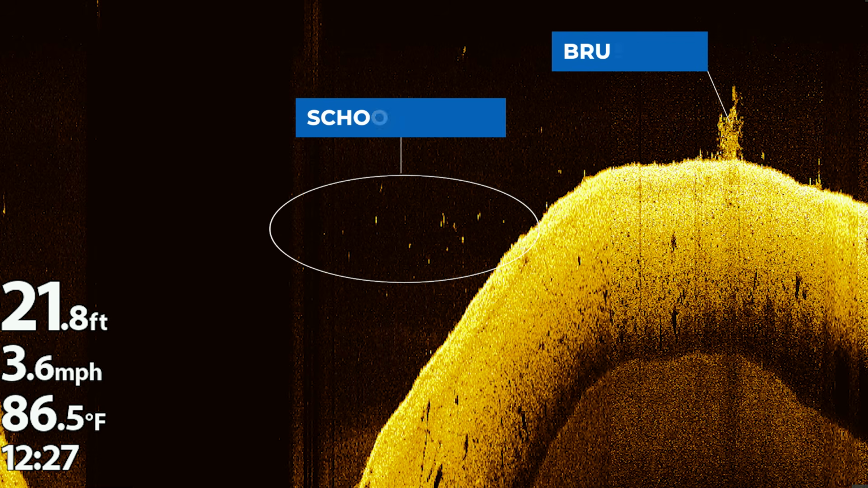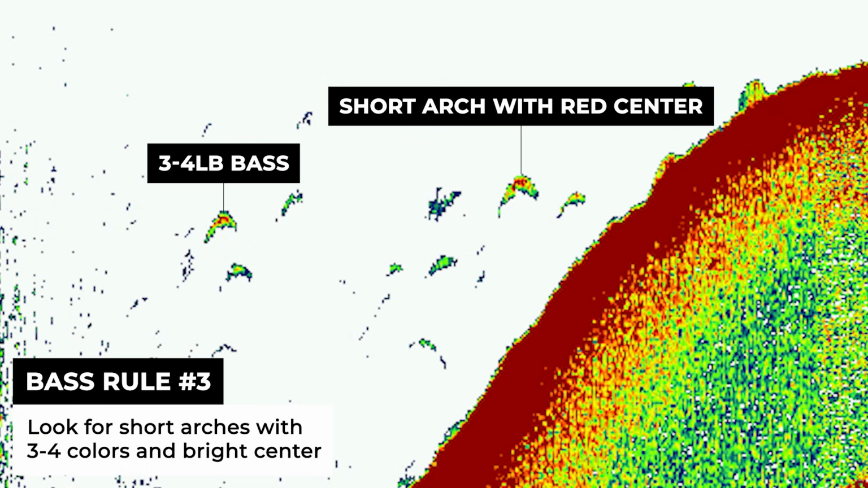One important call out is that the image on your screen is going to vary greatly depending on the settings you're using. The dots on down imaging and the arches on 2D sonar are only going to look the way they do in this video if you're using my exact settings.